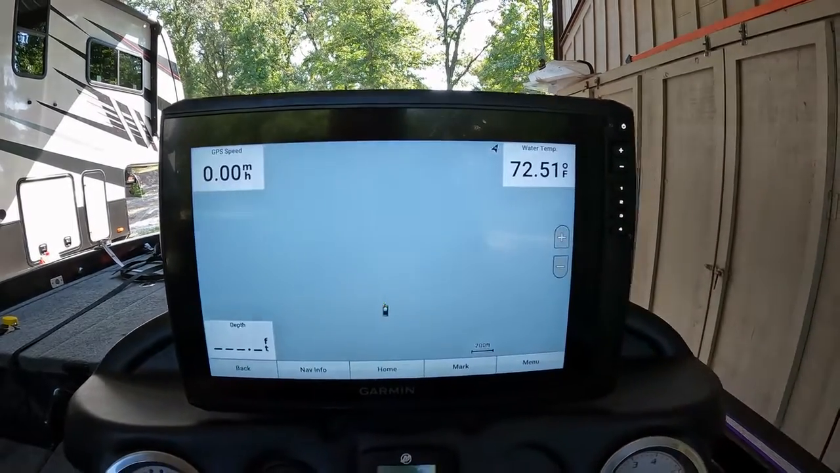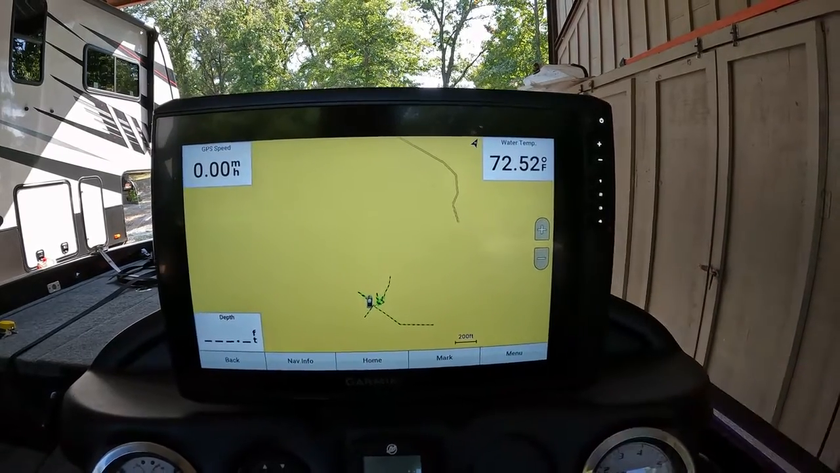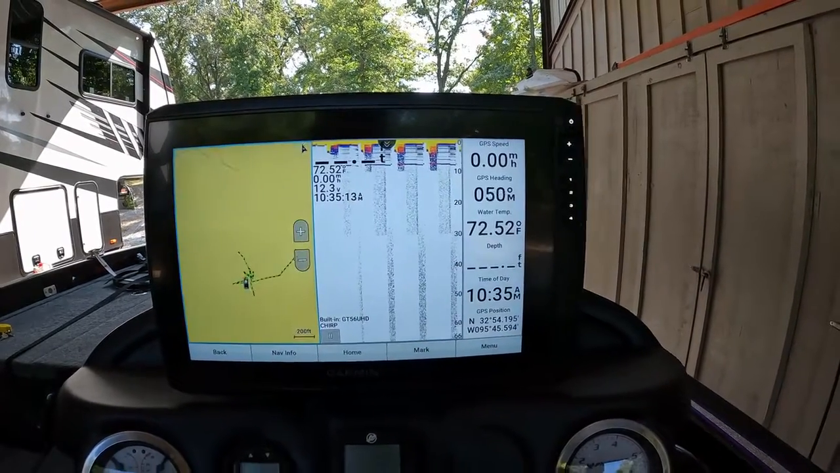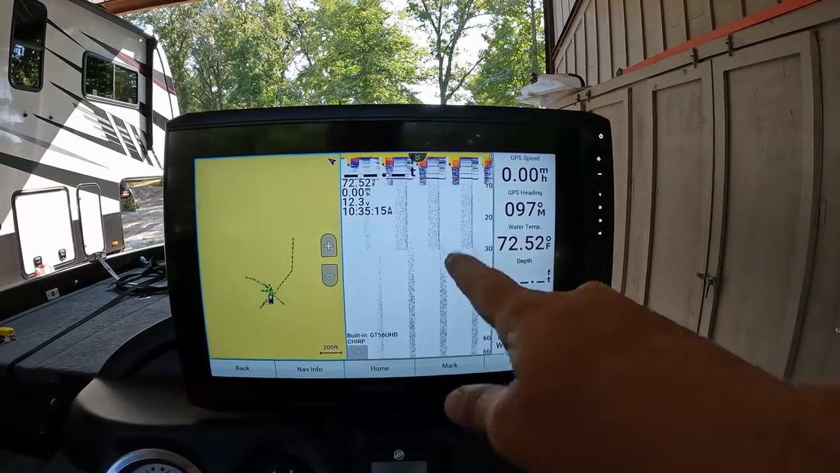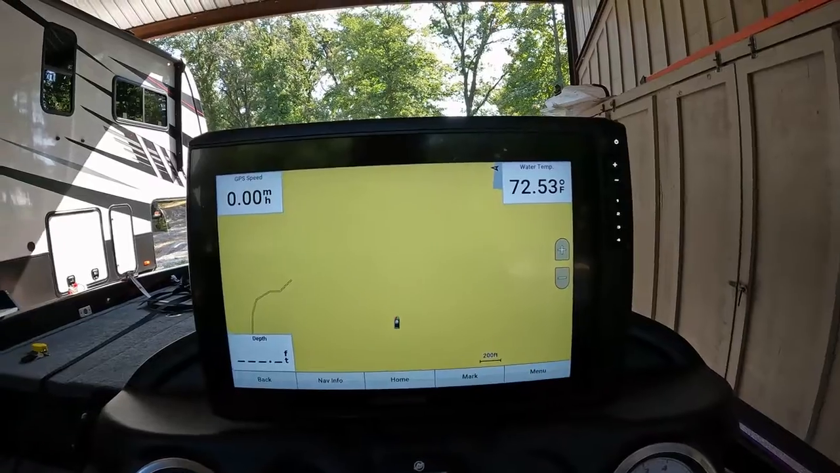And then everything else appears to be working. Just need to clean it up a little bit because I got handprints all over it. But again, no big deal there. I can deal with that. So, a couple of things to be noted: number one, my plastic transducer mount that comes from Garmin out of the box had cracked. And then number two, just reseat all the connections.